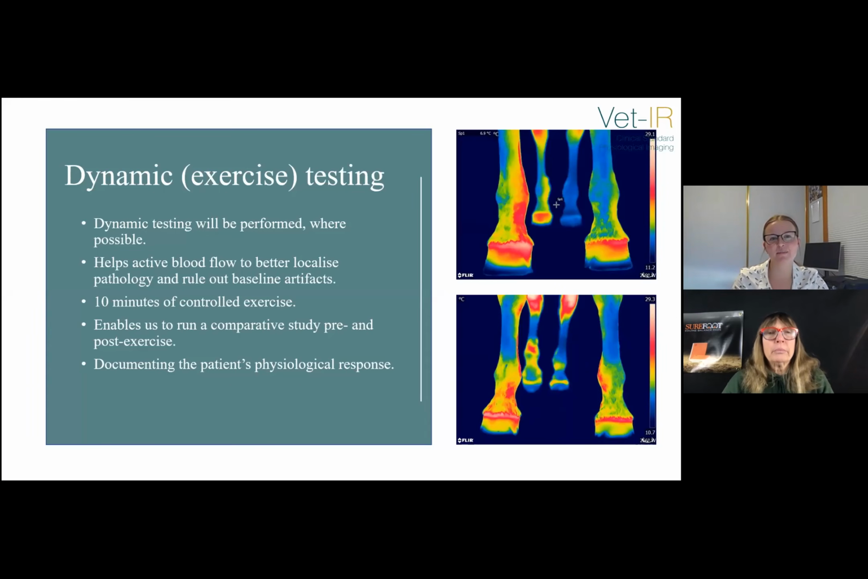And then we have dynamic testing, so exercise testing. This will usually be performed in the majority of equine cases. If the horse is on box rest or stall rest due to an injury or lameness, then we obviously wouldn't conduct this exercise.